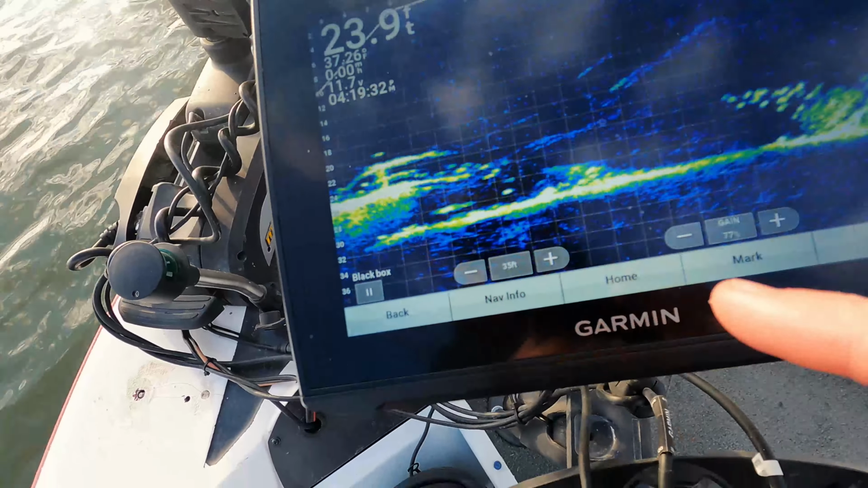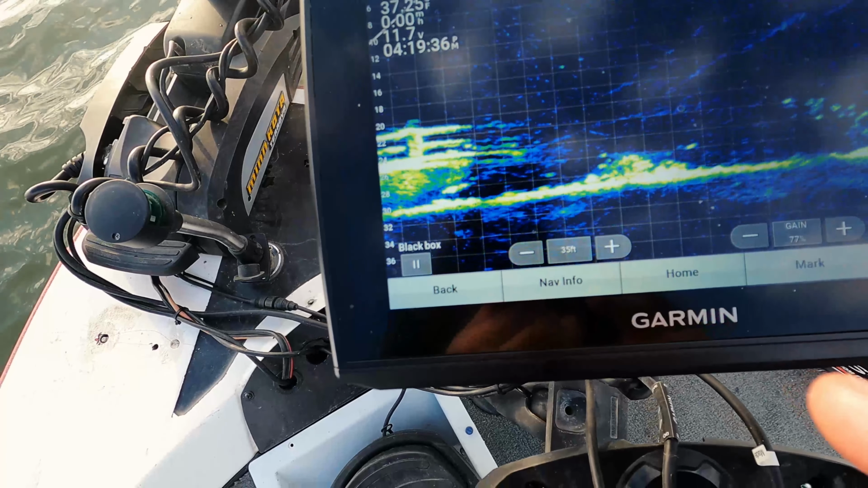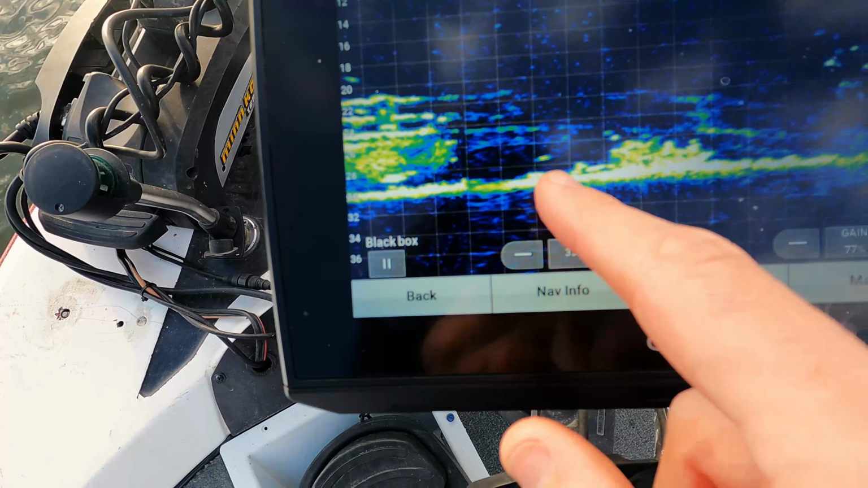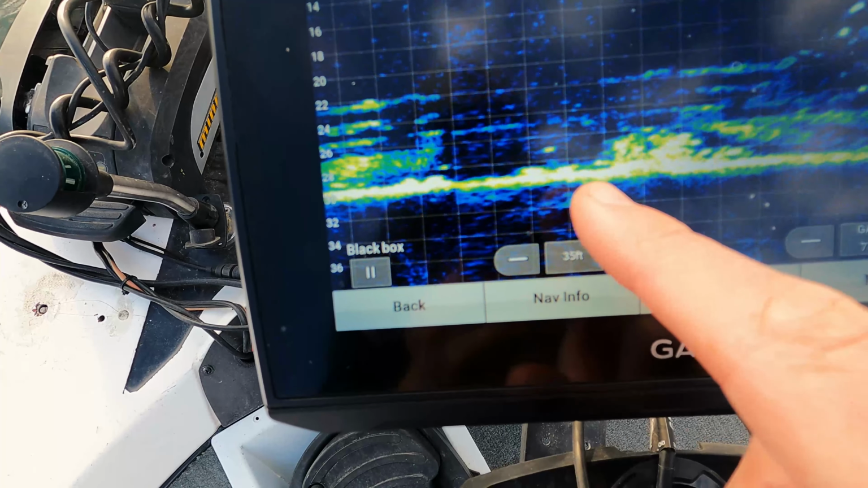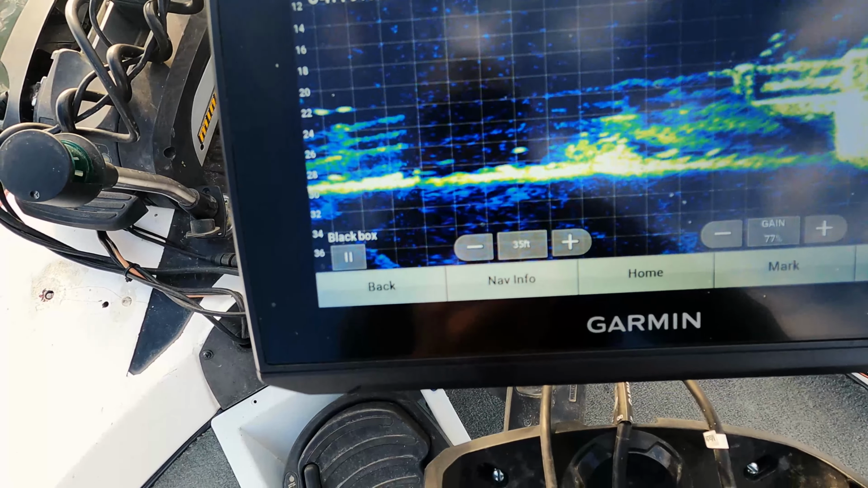Let me show you. Look, see if I can get a better view of it. Oh, it's going away. There we go. So here's the bridge. Look, that's a fish underneath the bridge in the old creek channel. I guess it's still there, but yeah, that's a good view of it. My crappie jig drops down below the bridge, and we finally got a big one.